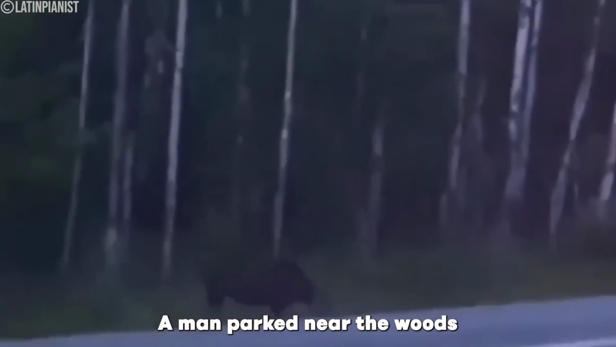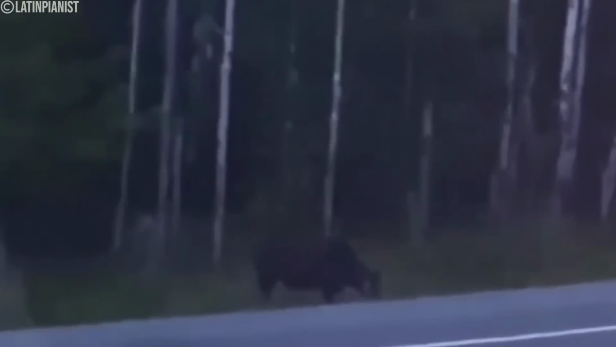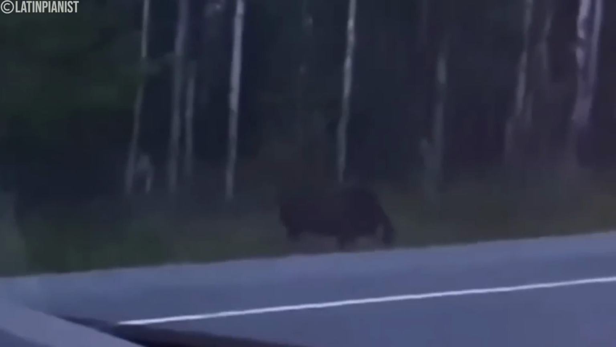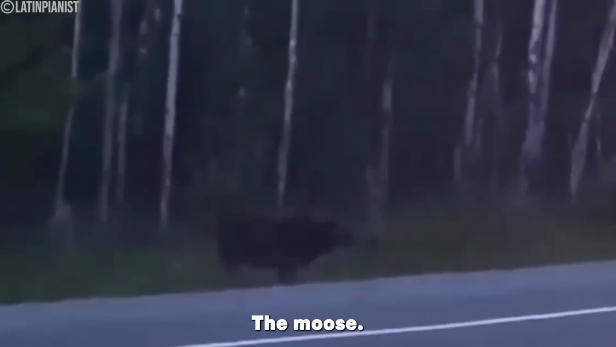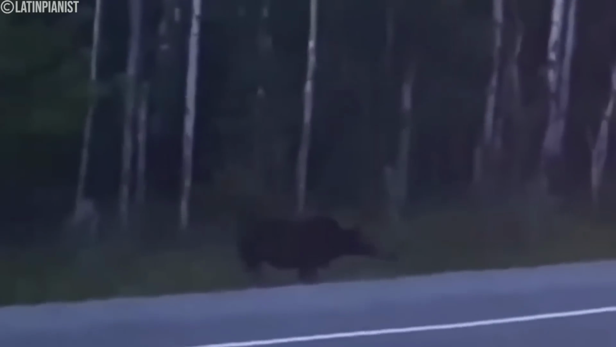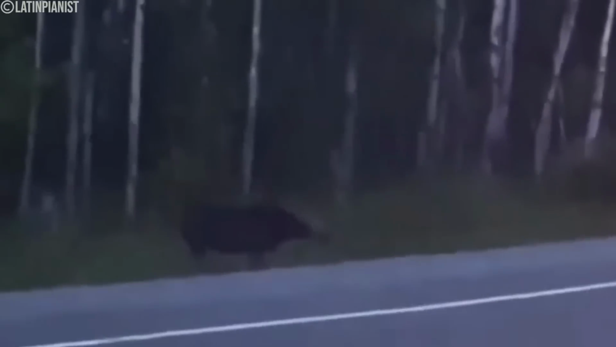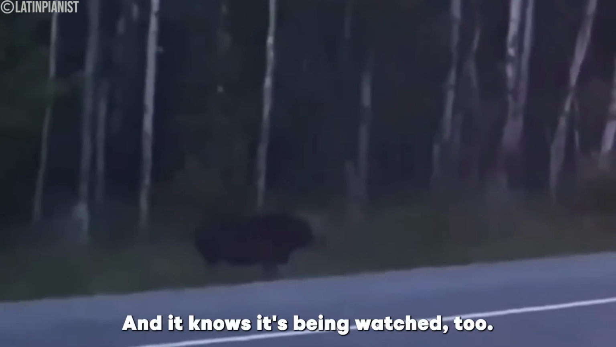A man parked near the woods immediately starts to record after he notices something strange near a moose. The strange creature appears to be stalking its prey, the moose. It can be seen hesitating as if it knows that somebody's watching. Something out there is watching, and it knows it's being watched too.